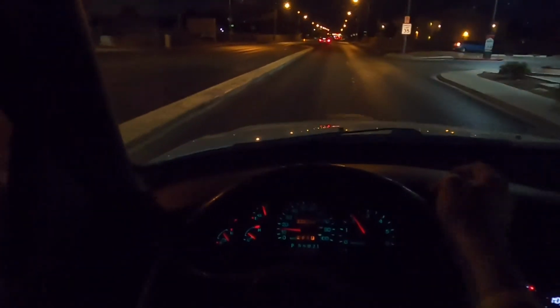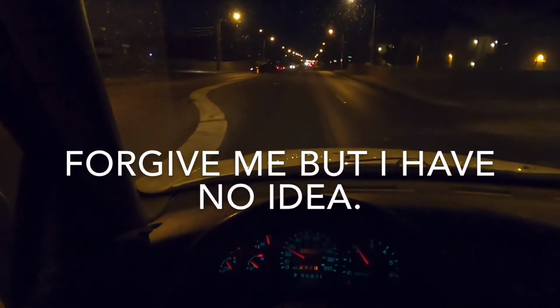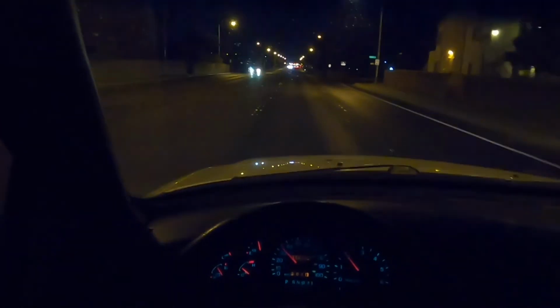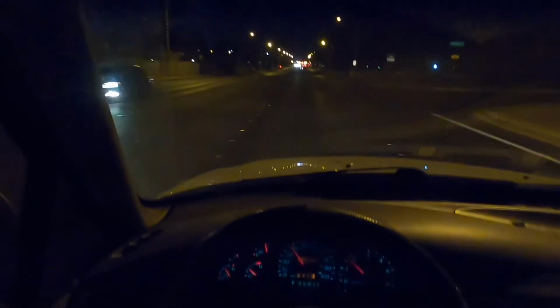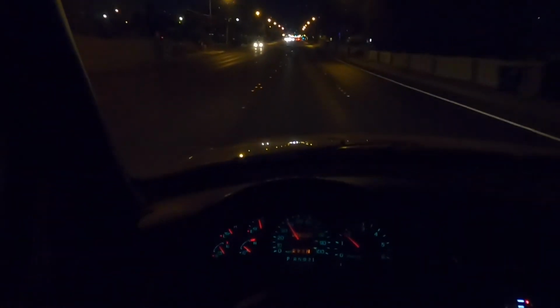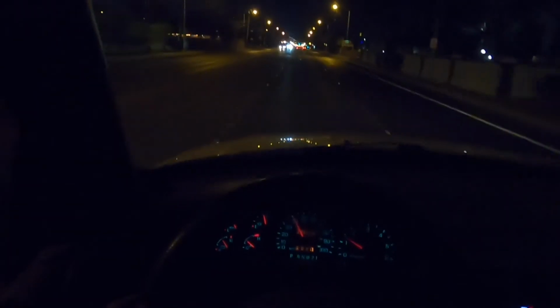I'm not sure if it's a limited slip in the front and the rear or something like that. So I would love the correction on that. That was actually something I forgot to look up. Because it definitely feels like I do get torque steer, so I think it might be a regular differential.